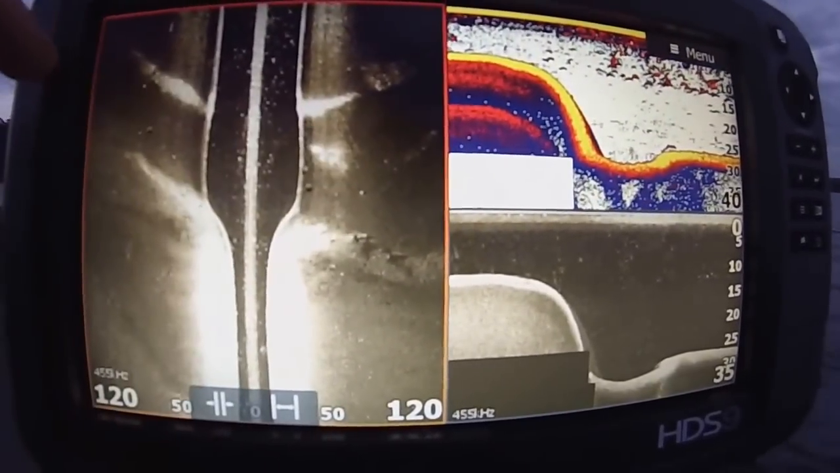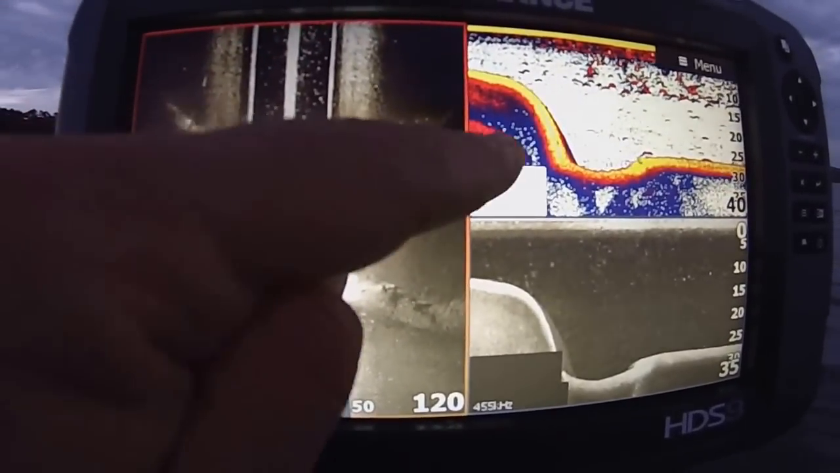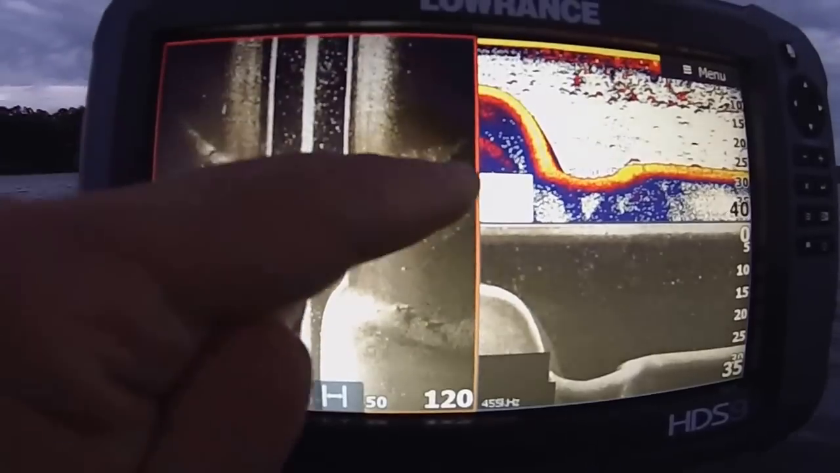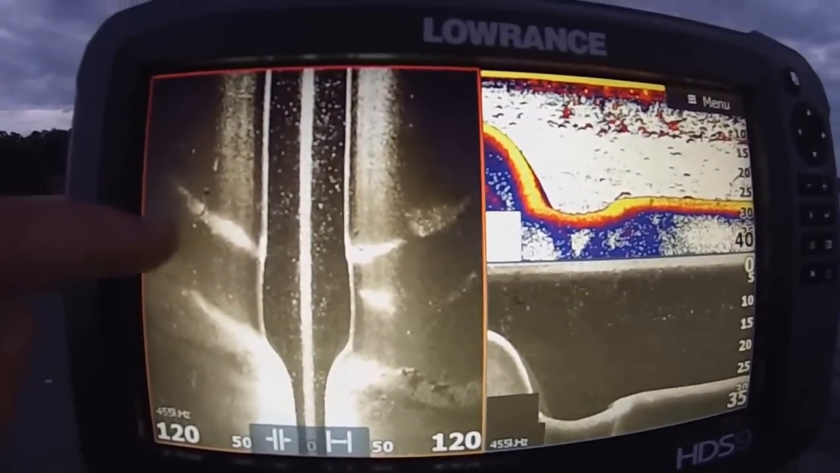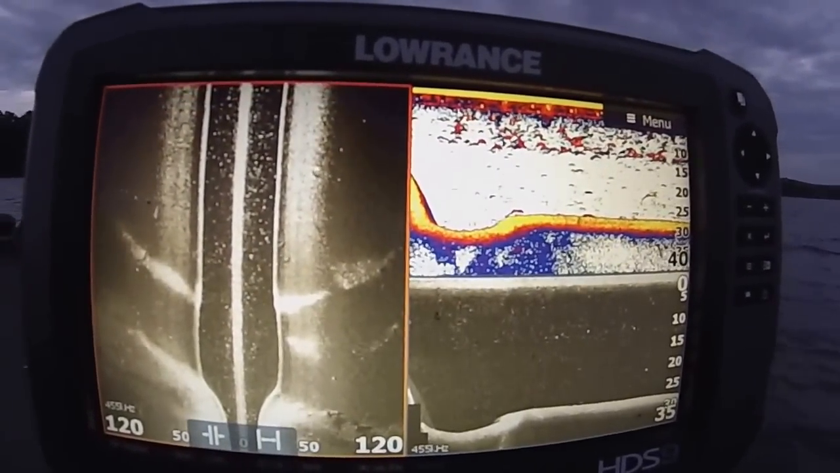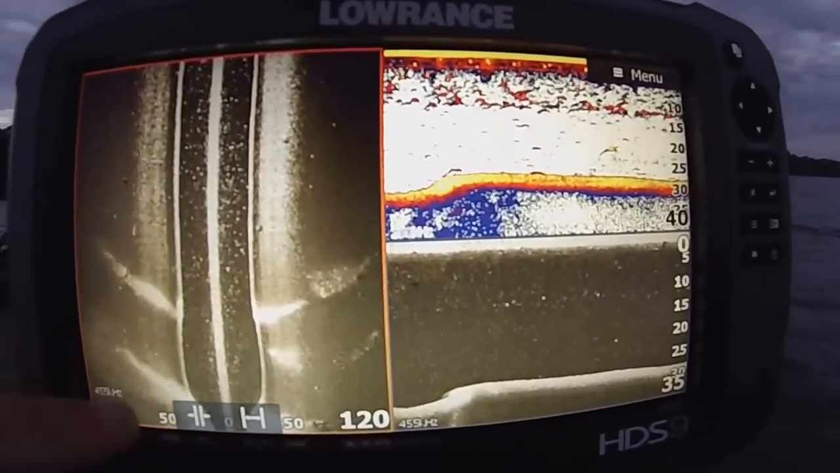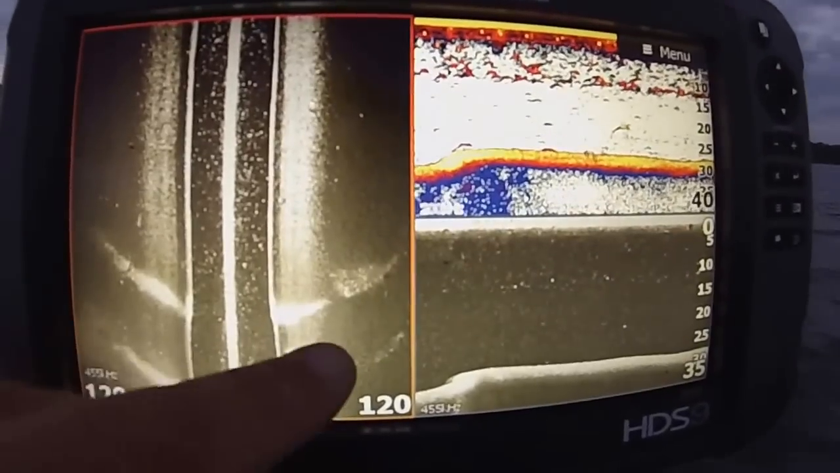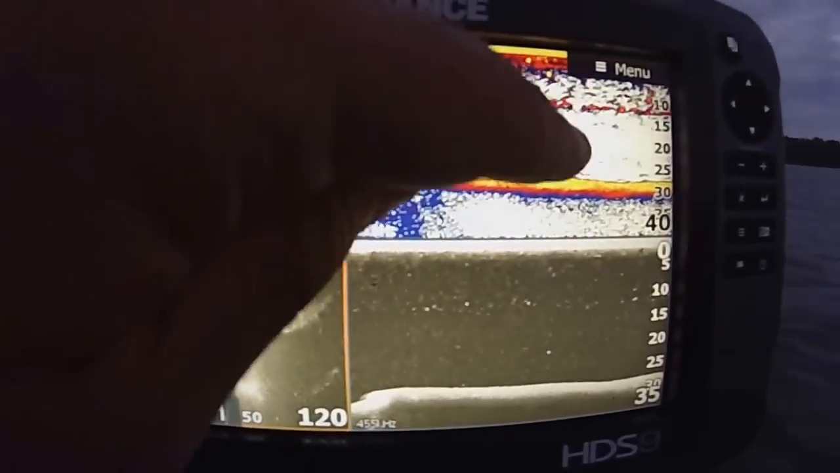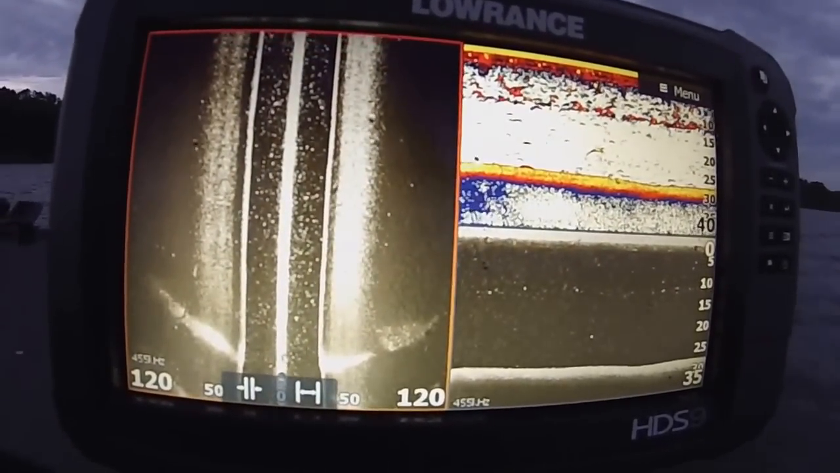It's clear. And I would cruise up along the side of that creek channel to see if you see any fish or not. Because if they're going to be feeding, they're going to be stacked on top of it. Oh, it's starting to rain a little bit. Sorry about that. But that's the creek channel. That's what a creek channel looks like on your side view. And so we've got a little bit of fish in there. Nothing that would make me want to stop.